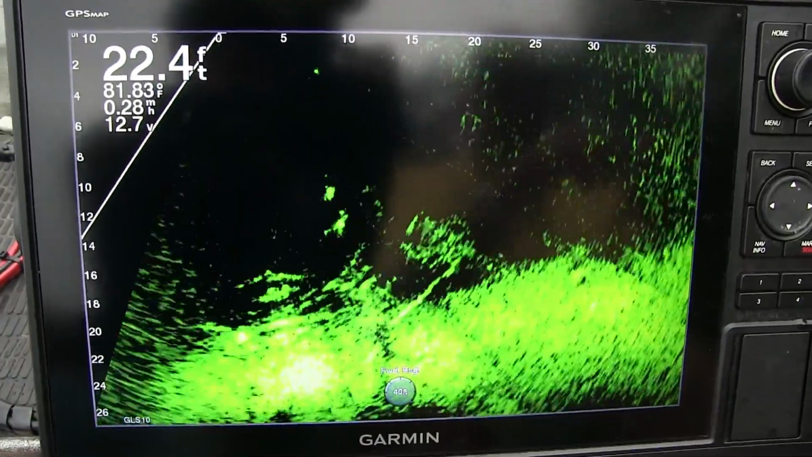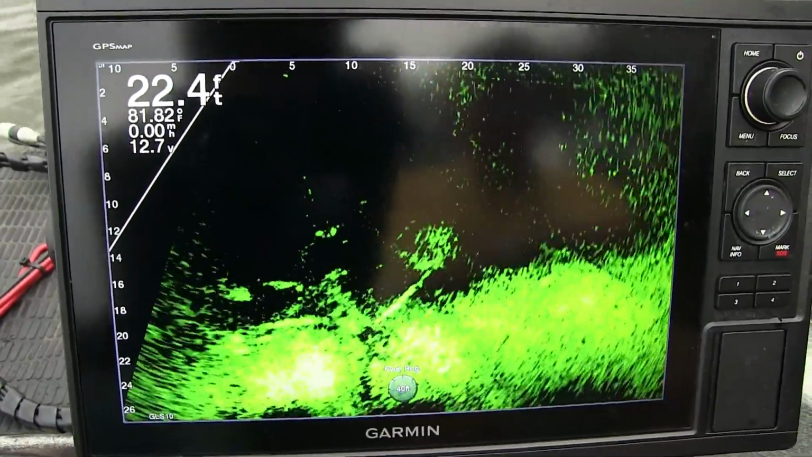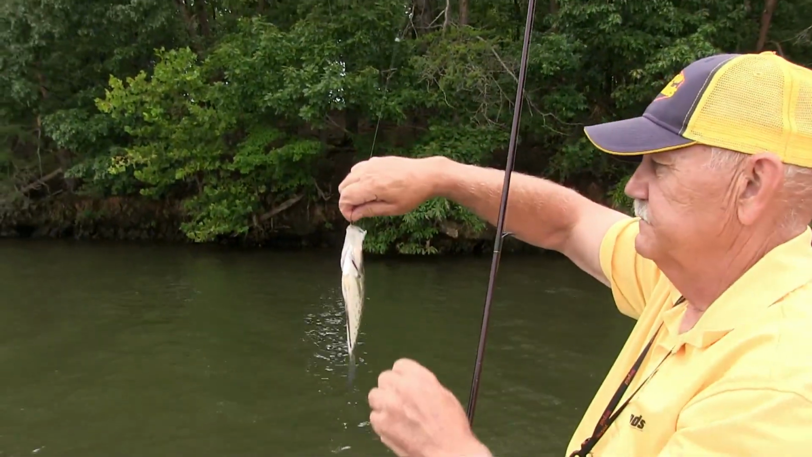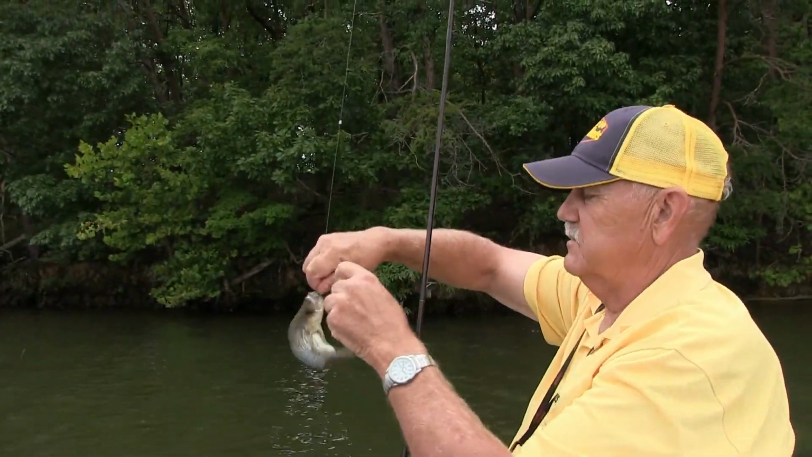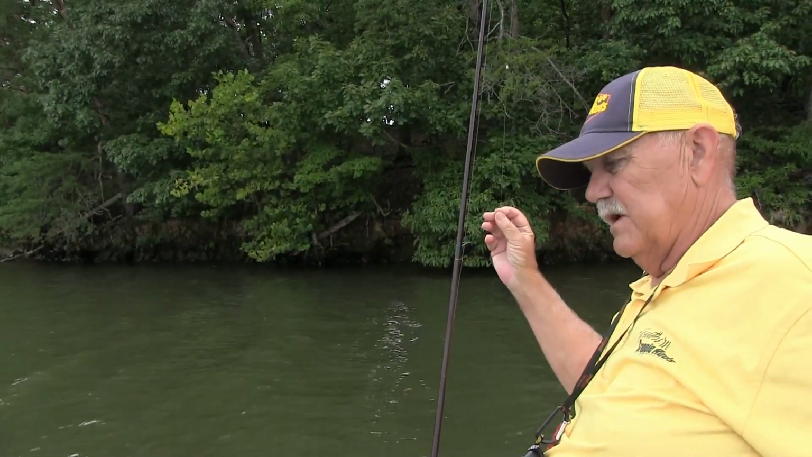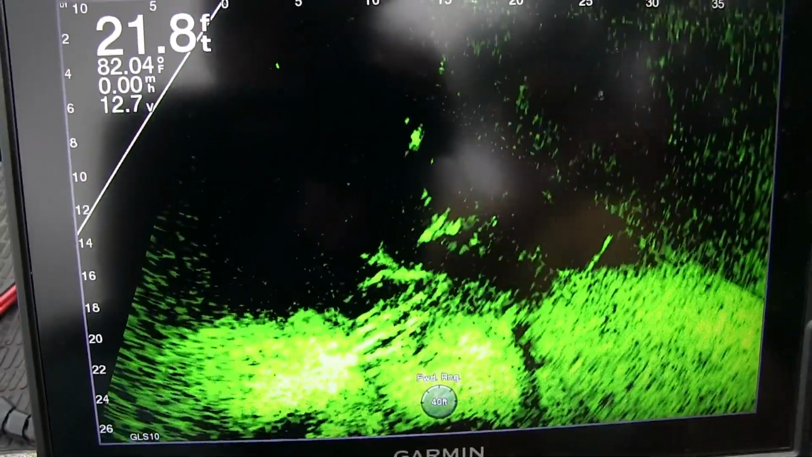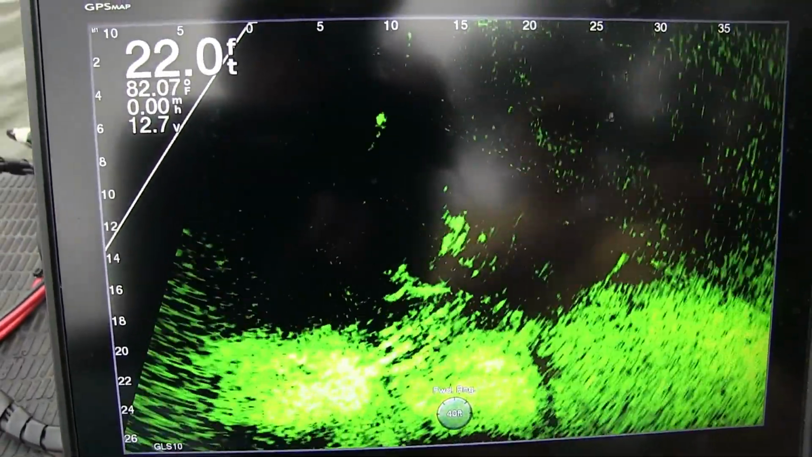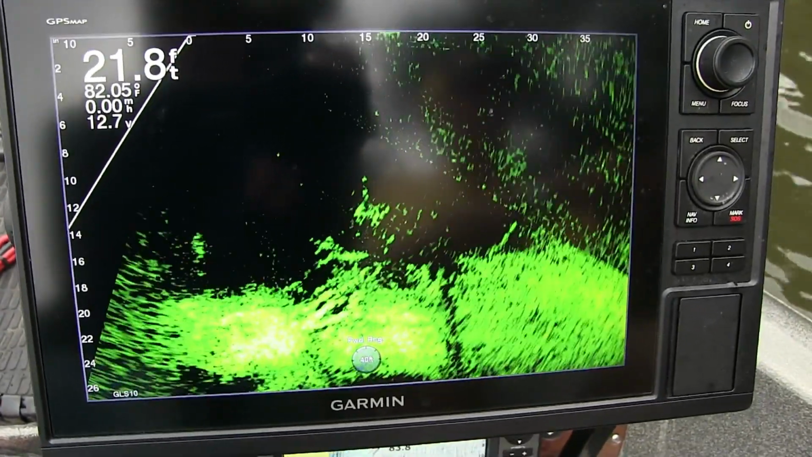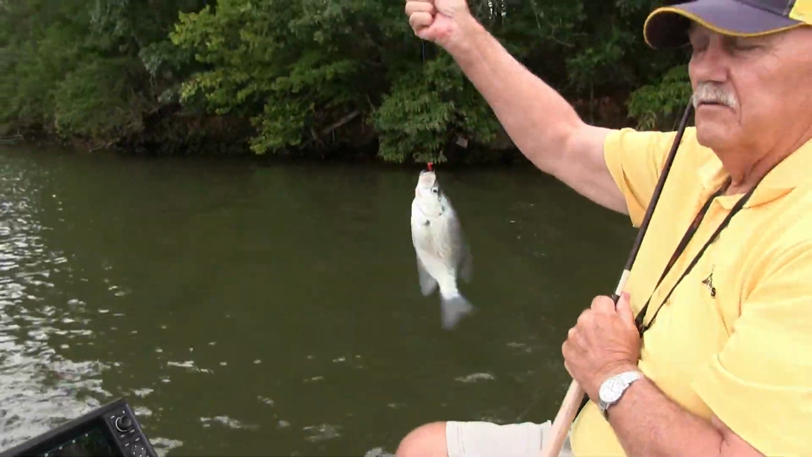Here's one. See him coming up? Nothing to him, I don't think. He's just a little old bitty thing. Getting to the point you're just about tickled to catch something today. Let's see if there's anything else on there. There it comes. He's just eating fish.